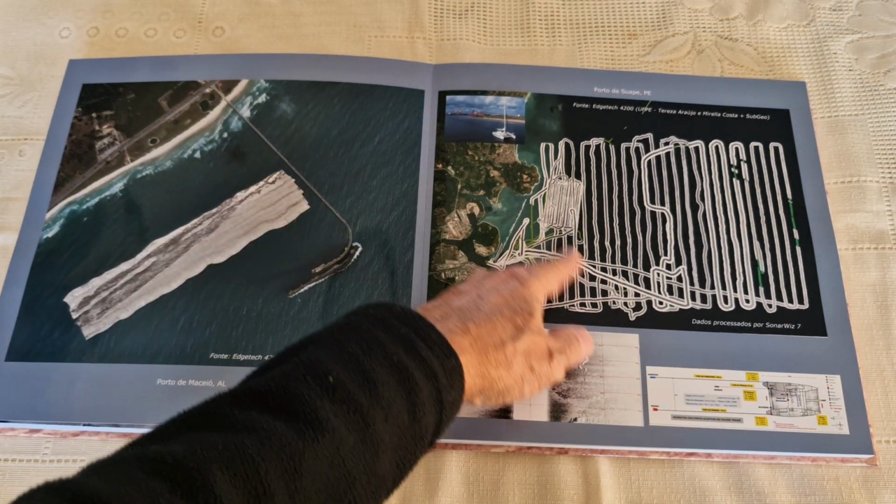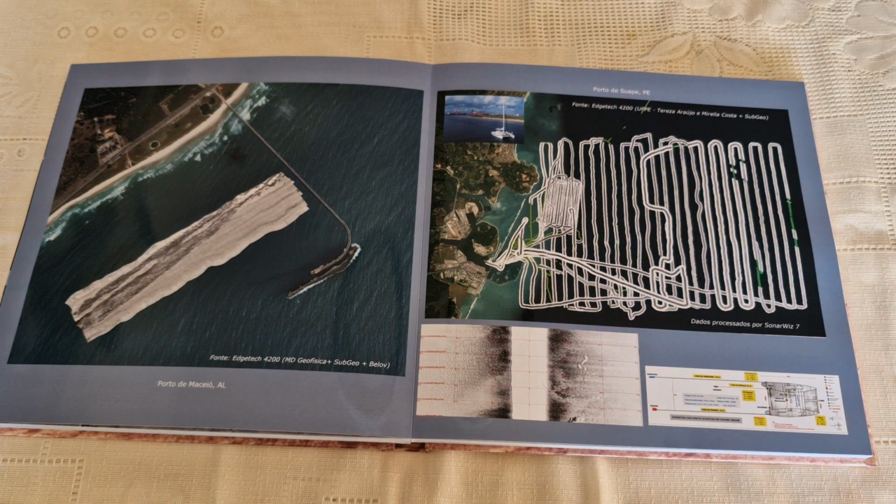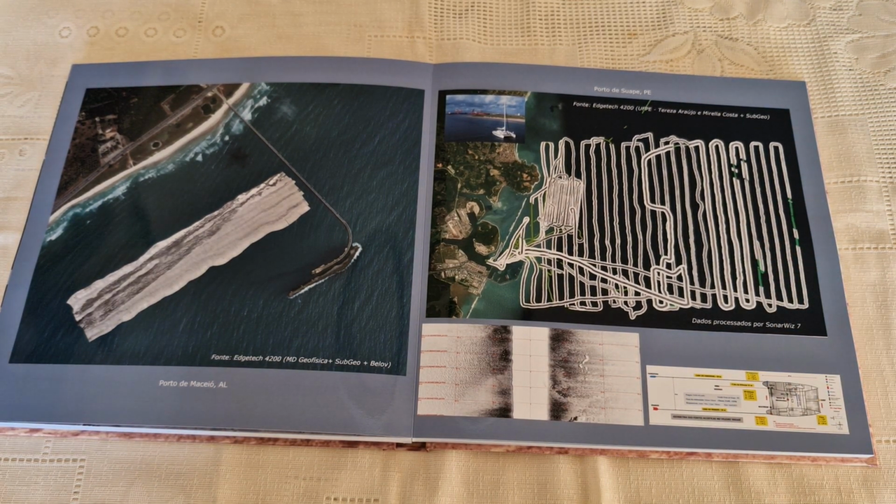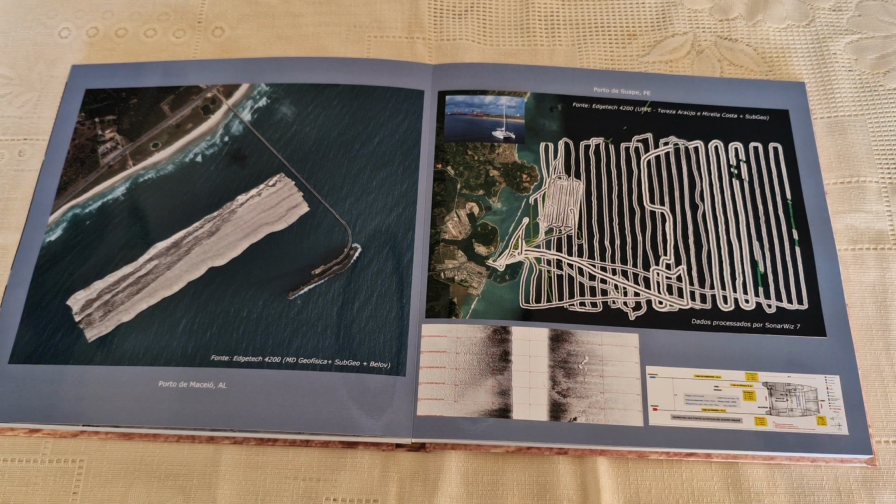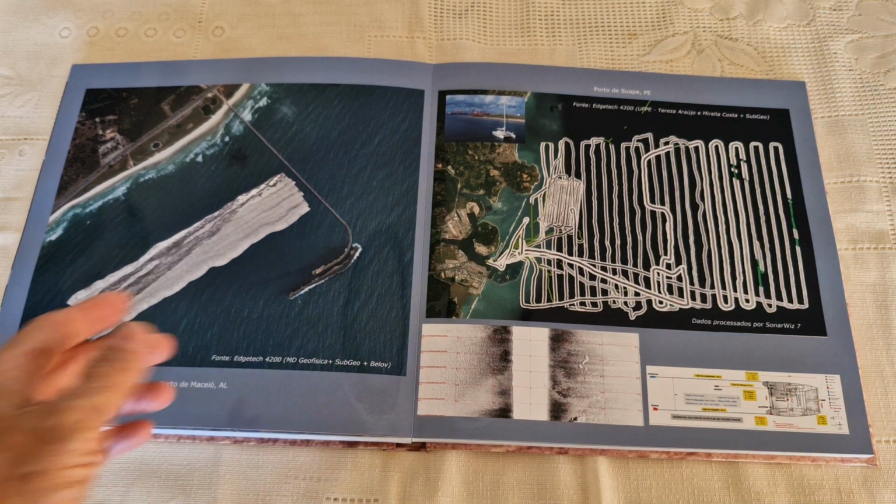Here is a survey with an Edgetech 4200 in the northeast of Brazil, from the people from the University of Pernambuco. The guys there also love to do surveys with side-scan sonar. Everyone likes to do surveys with side-scan sonar because the data used to be wonderful.